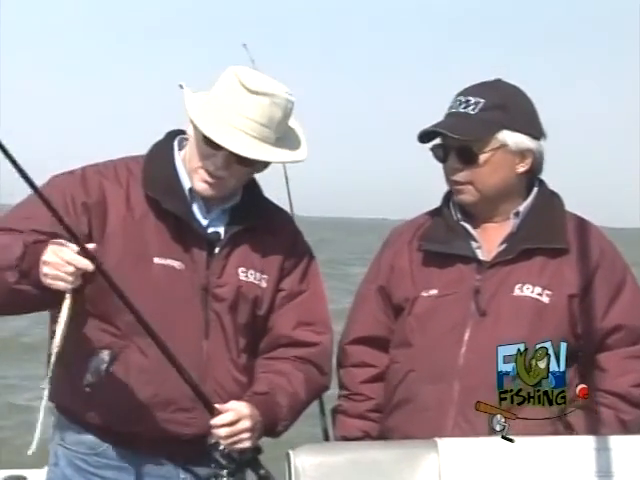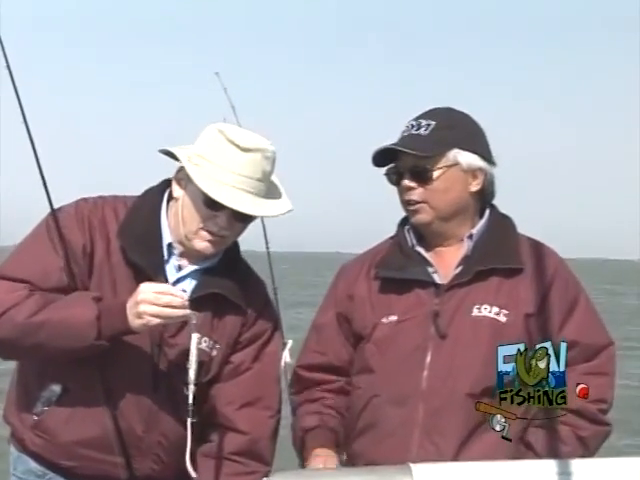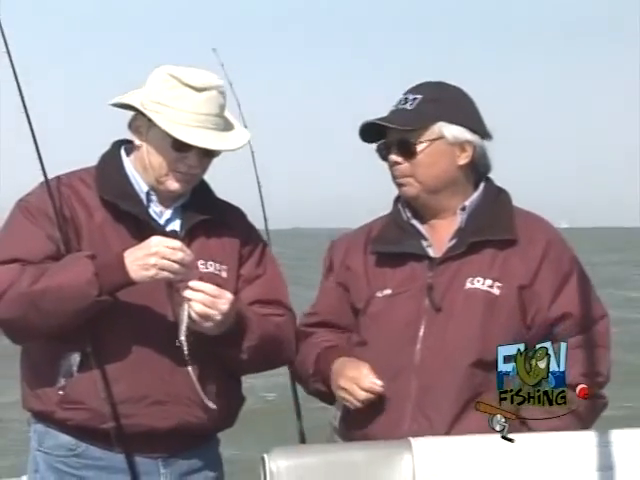So that's the equipment. Pretty simple when you're trolling. But make sure that on these lures, they track straight. You can get a lure out of the box and it won't track straight from the beginning. Give it to your buddy.